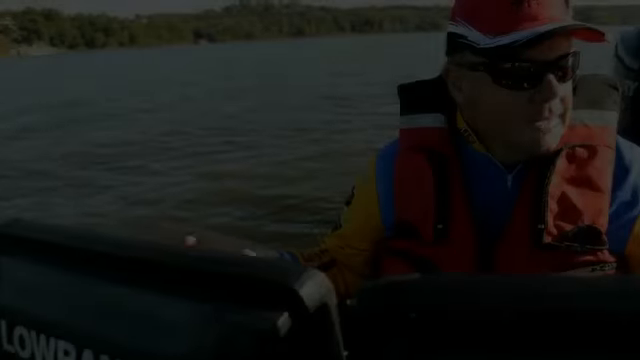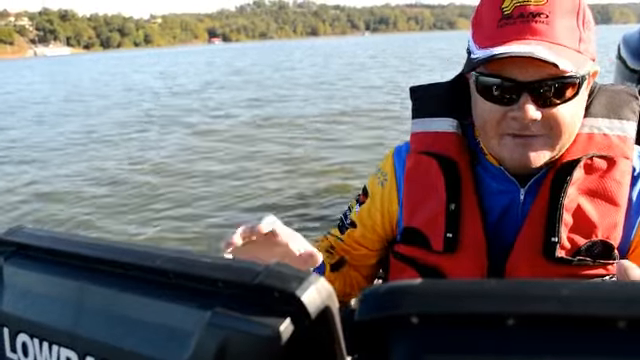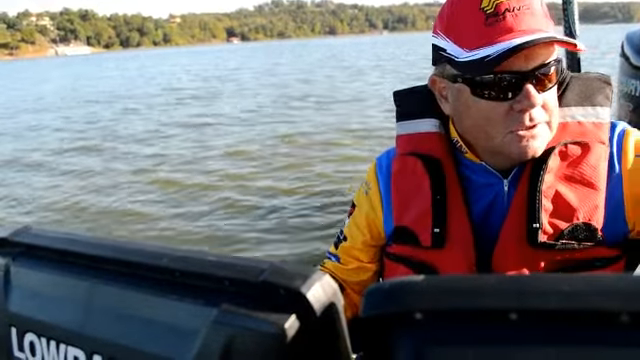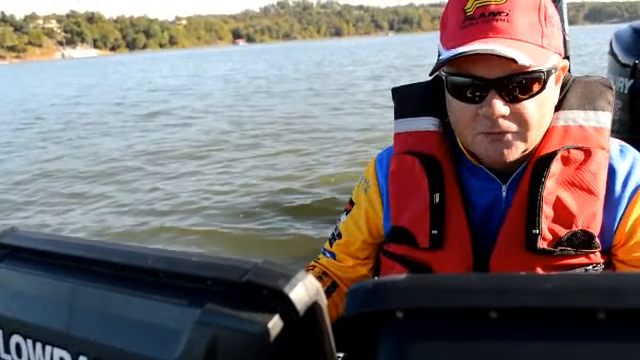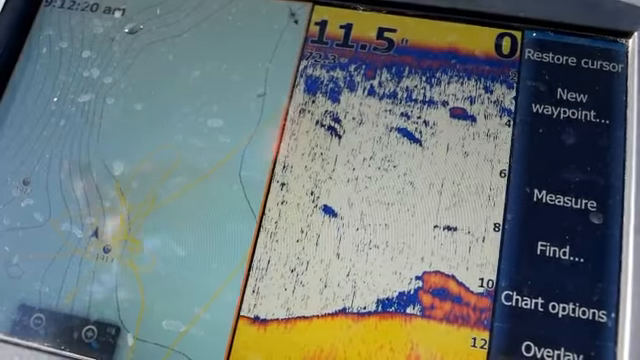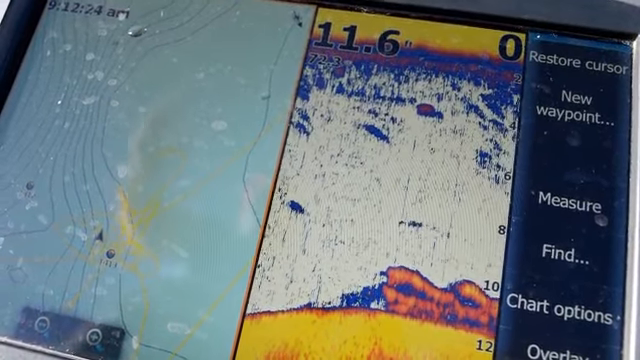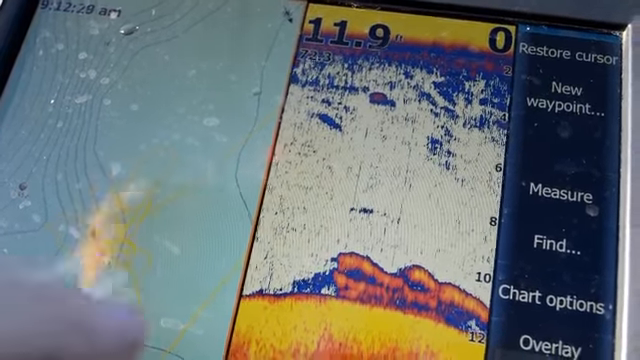I've been idling in the back of this creek looking for a place where some fish would be set up, and I have actually found a little drop right here. It's a small little ditch, it's got a little subtle drop on it, 2 foot, and I have located some fish here, and I'm gonna get up and try to catch them. Here's this little knob that we have come up on. It's a little small point, and you can see we're in 11 foot right here, and we're fixing to start to come down off of it, and you can see those fish start to stack up right here.